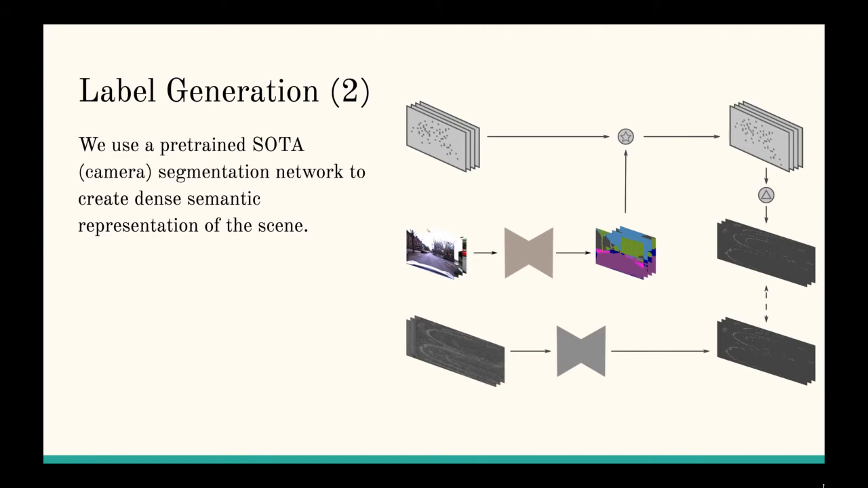We use a pre-trained camera segmentation network to create dense representations of the scene. Since the camera network is going to work well in fair conditions, we are going to label the radar in fair conditions as well. But since the radar is robust to bad weather conditions, it will perform well even in bad weather conditions. Moreover, to emulate the field of view of the radar, we are going to stitch together the 4 cameras that are recording the scene all around the car.